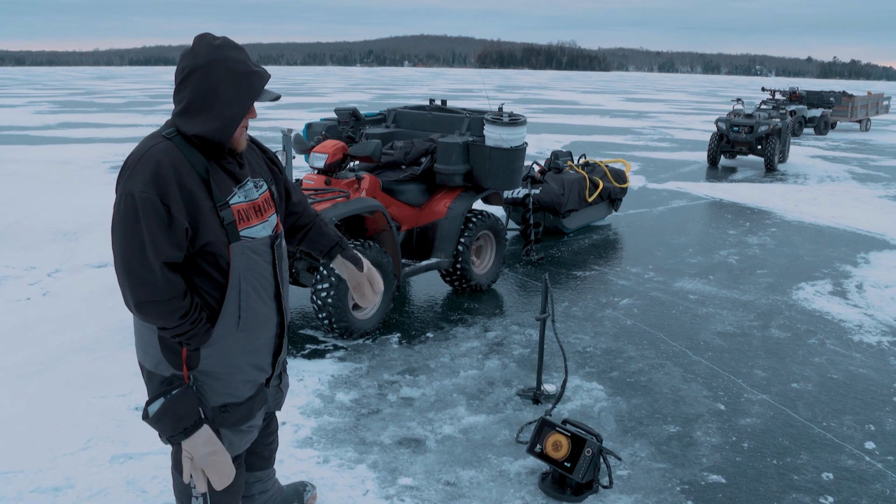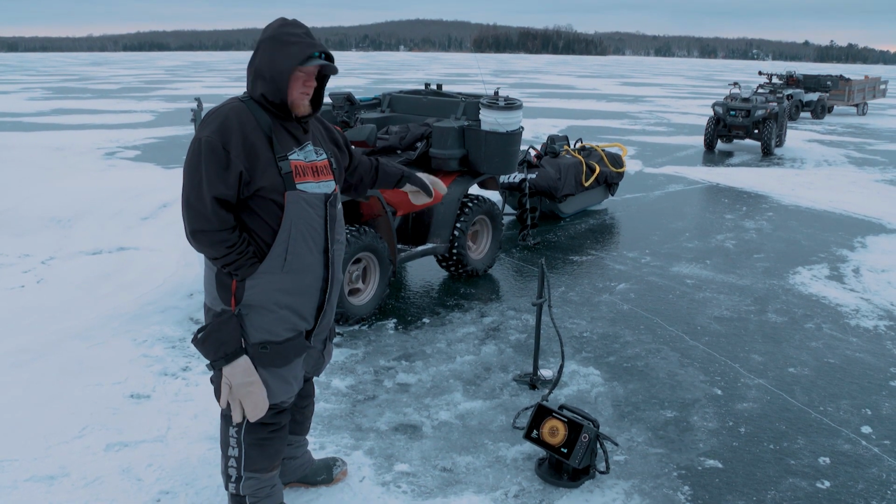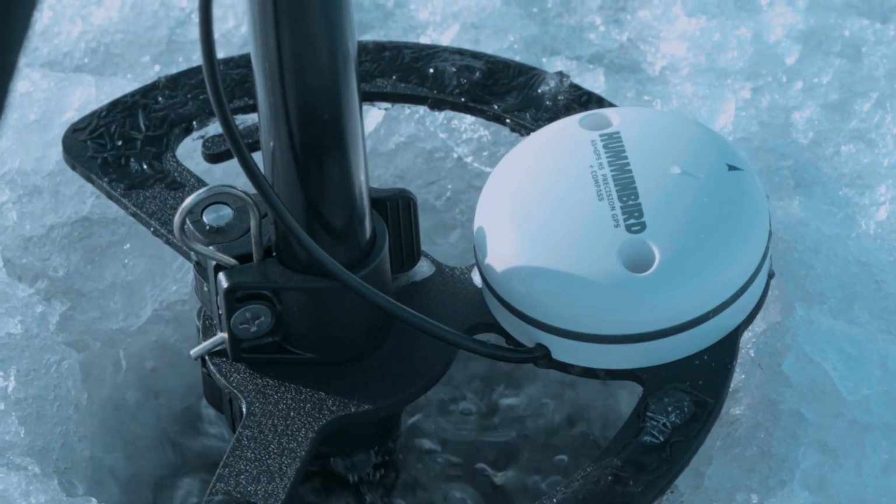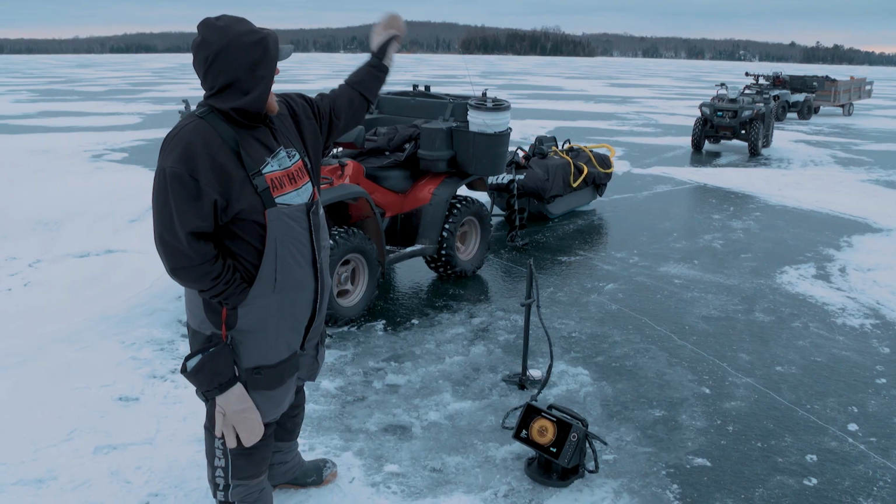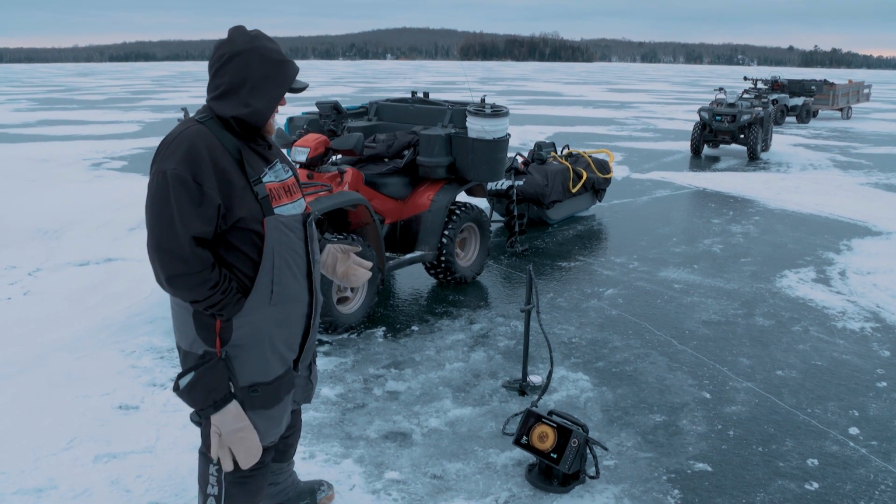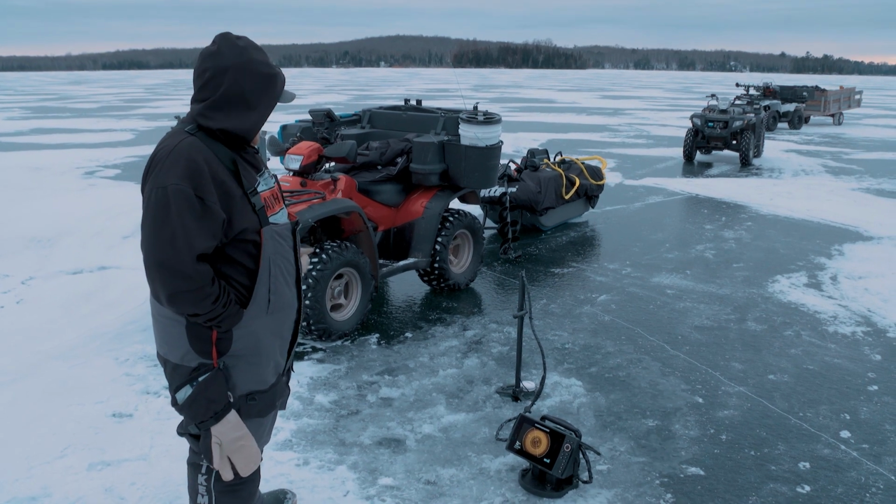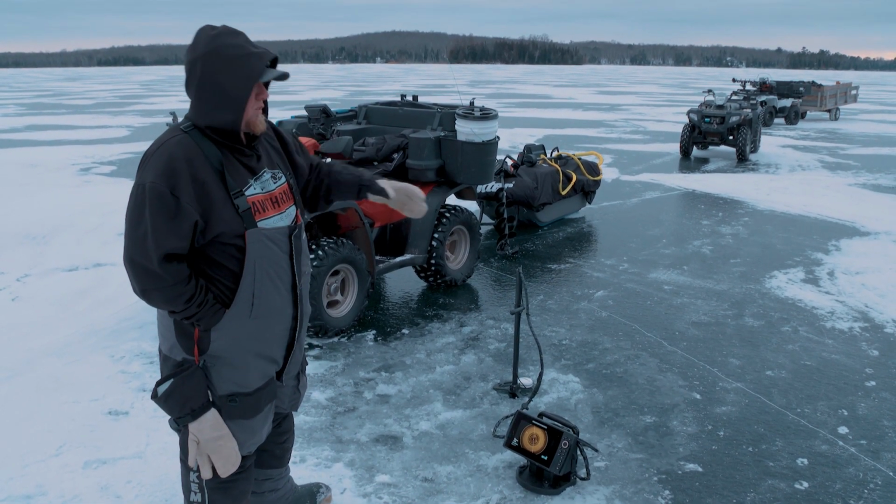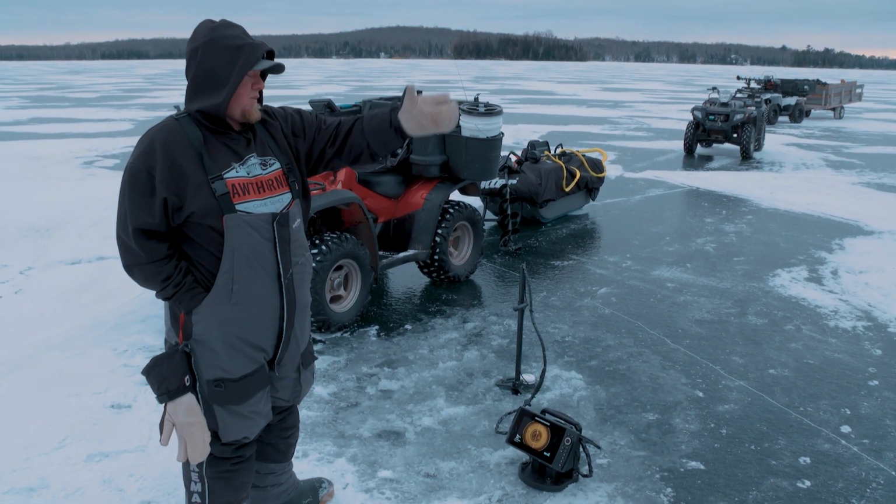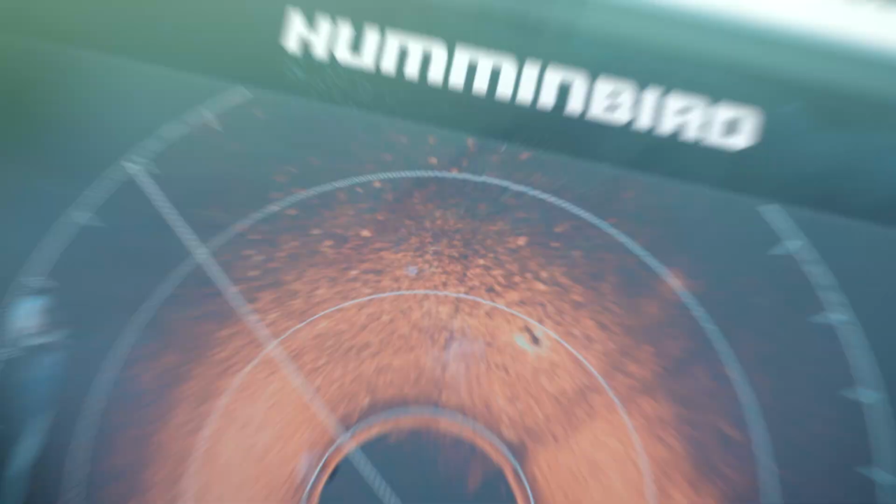And one thing to point out with Mega 360 is the 360 unit itself is directional, as is the GPS antenna. So I have that face this way and the unit at a 90 to that. That way, if I see a fish 20 feet this way, I know that it's actually 20 feet this way. If I have both units cocked, I'm gonna be kind of wondering where it is in that vicinity. The reason I sit and look at this image so long is because fish move fast.